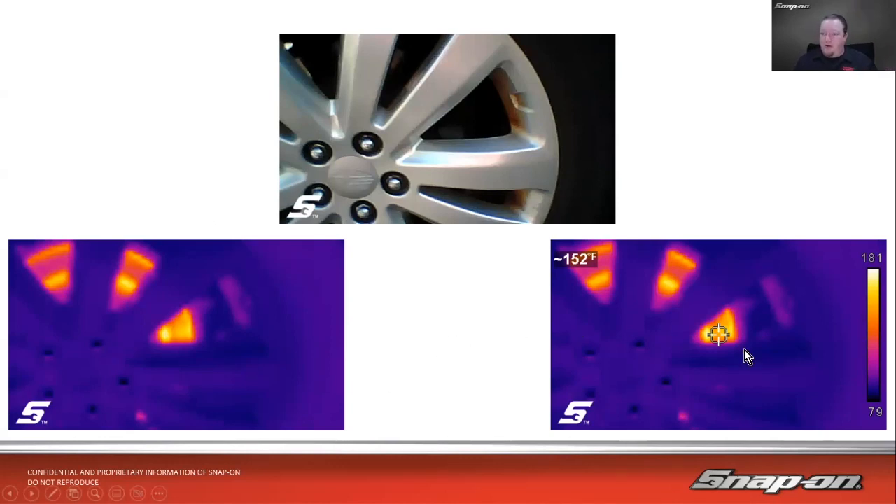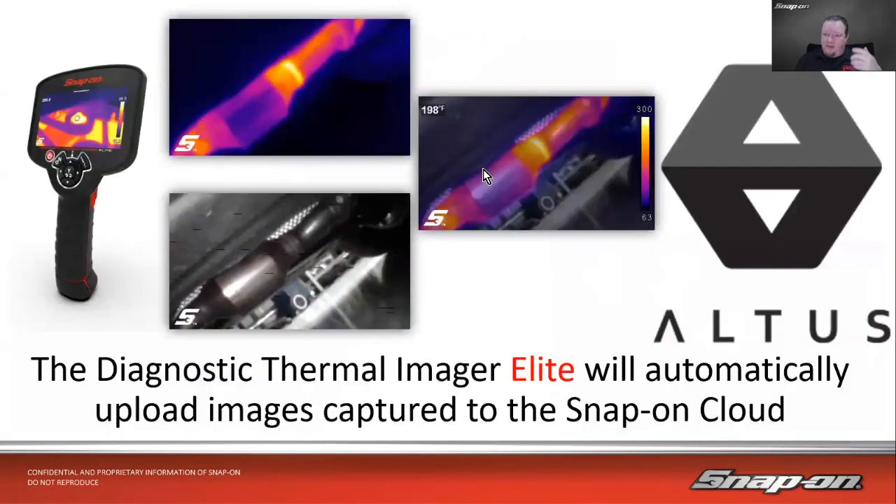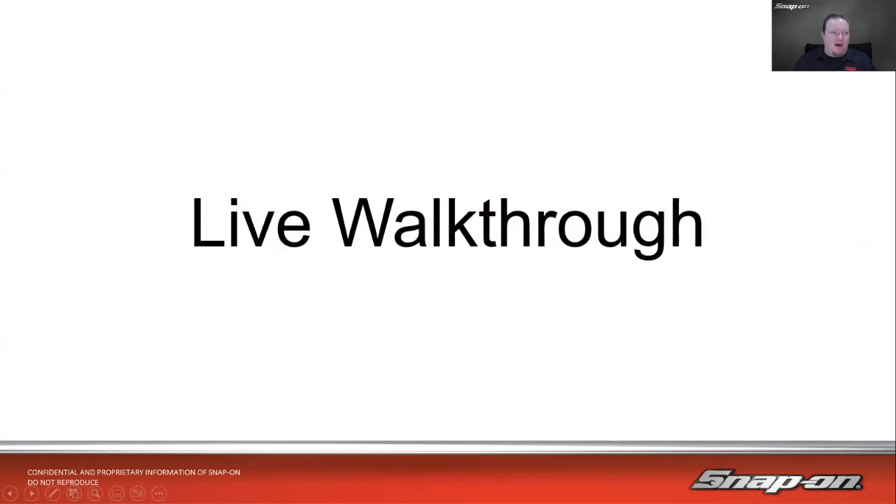So this is my brake rotor again. You can see we got thermal with the numbers, thermal without the numbers, and then just a plain picture from the tool, because it also has a video camera. So as I said, the Thermal Imager Elite does have Snap-on Cloud upload capability. So you can actually go out and share things with your customers. Like we said earlier, a picture's worth 1,000 words, sometimes a picture's worth $1,000, right? So let's talk a little bit more about that.